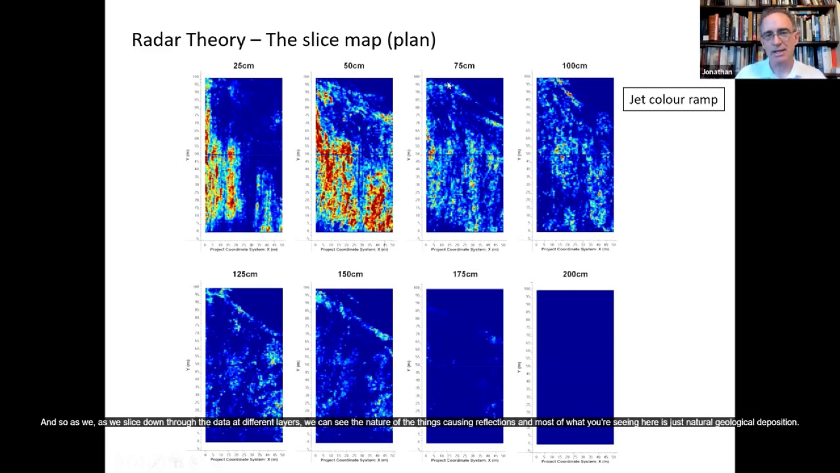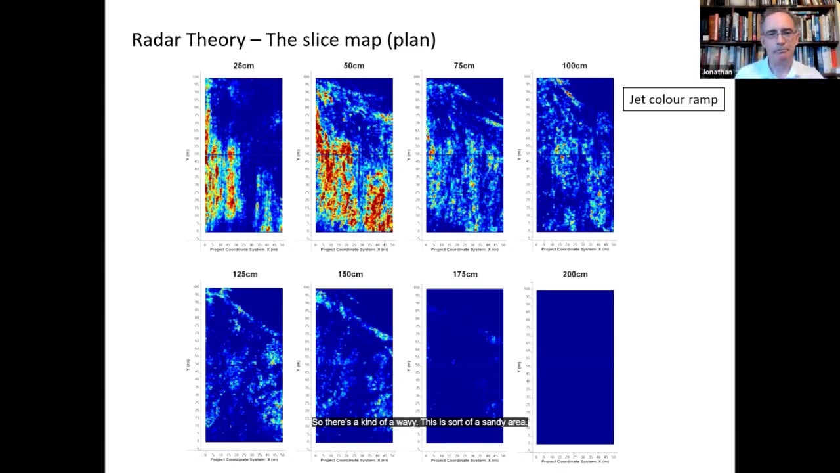And as we slice down through the data at different layers, we can see the nature of the things causing reflections. Most of what you're seeing here is just natural geological deposition. This is sort of a sandy area, kind of waterborne sediment. You're seeing mostly that. But nevertheless, this is just to show you that we have this way of looking at maps at different levels, and they're completely arbitrary. We can look at these maps at different levels if we want.